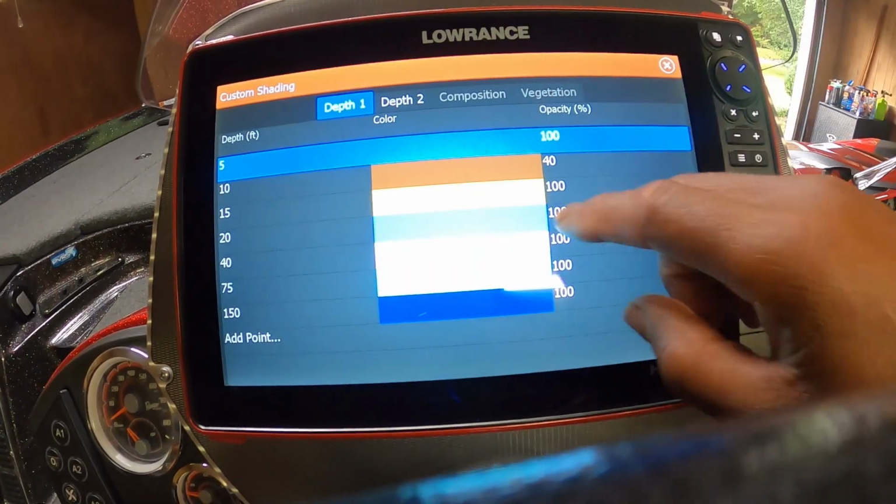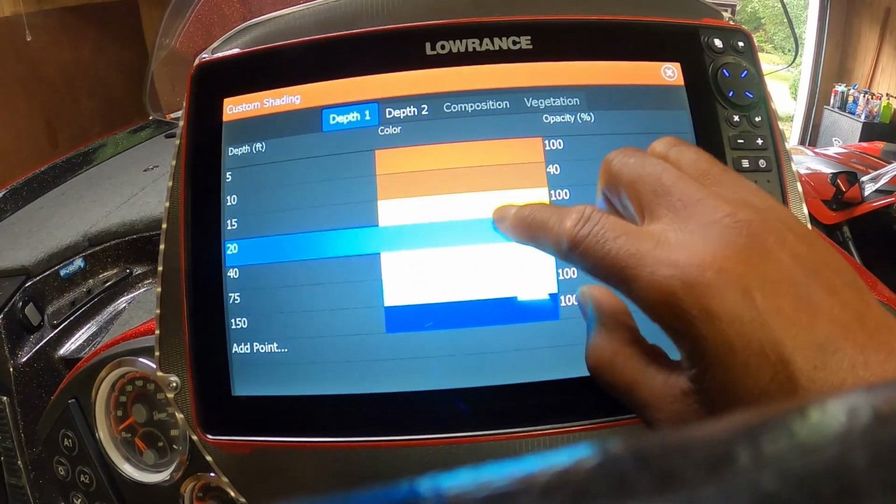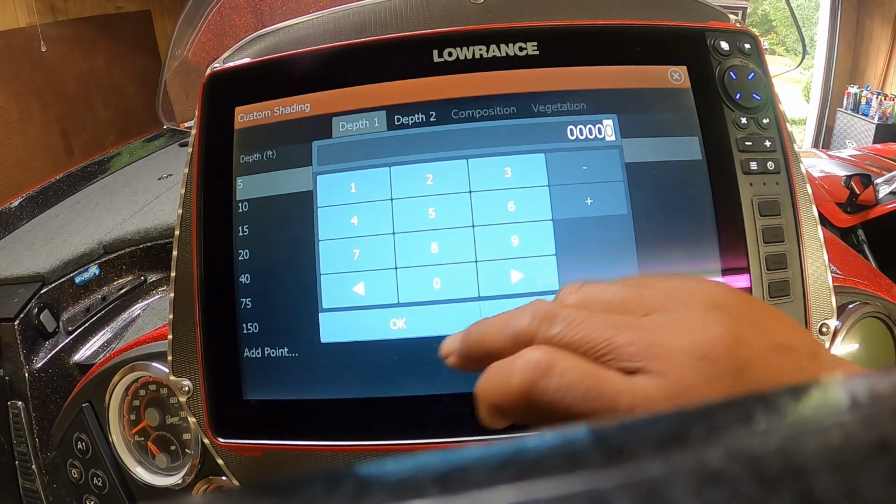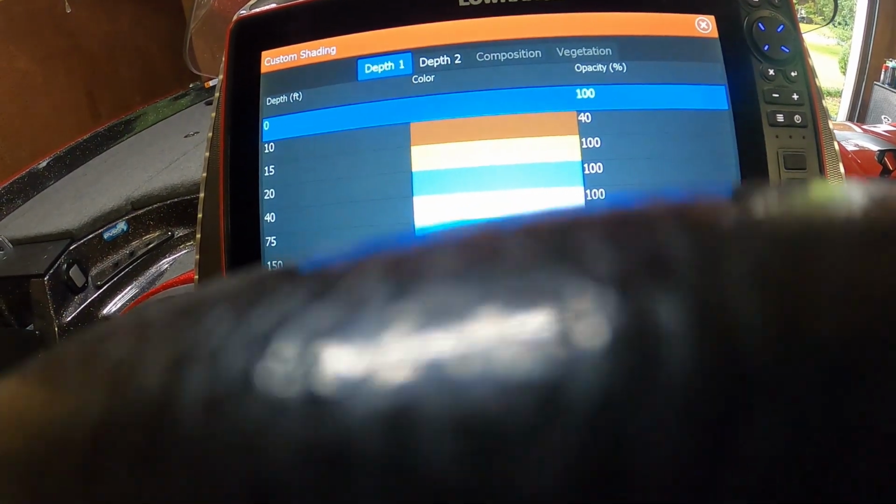And right here is where you change the colors and your depth ranges. For example, I'll change that to 0 and hit OK. Now 0 down to 10, or 9, I should say, is going to be red. And I'm going to change some of these because I didn't like the way some of them look. So that one I'll change to, let's say, 5 feet.